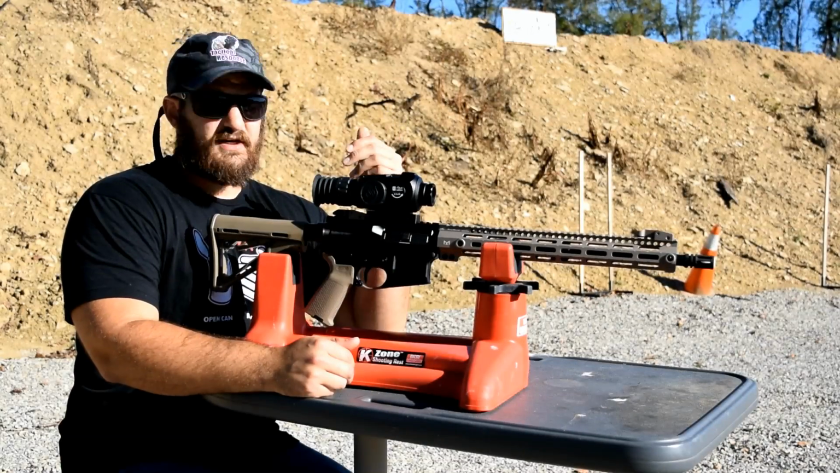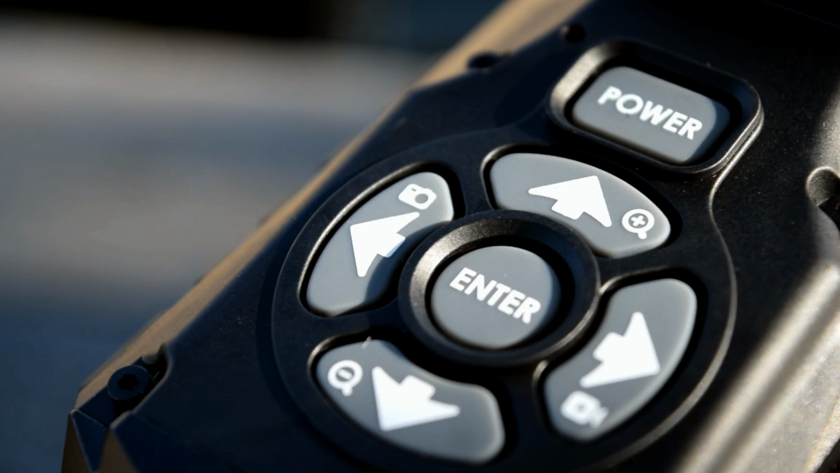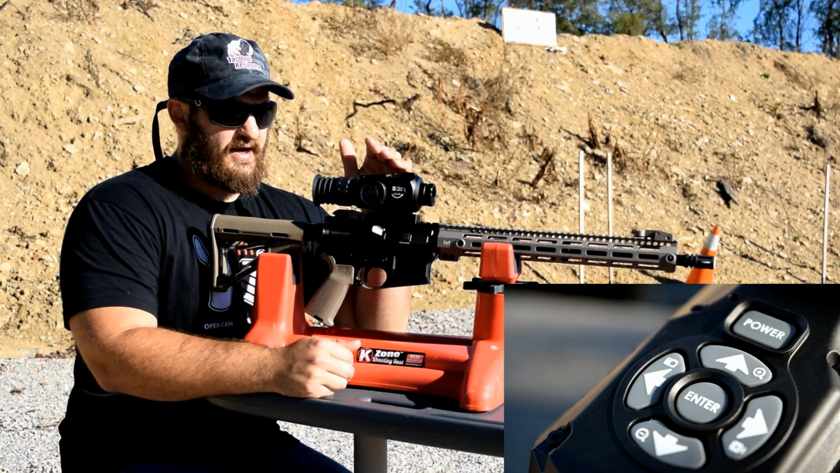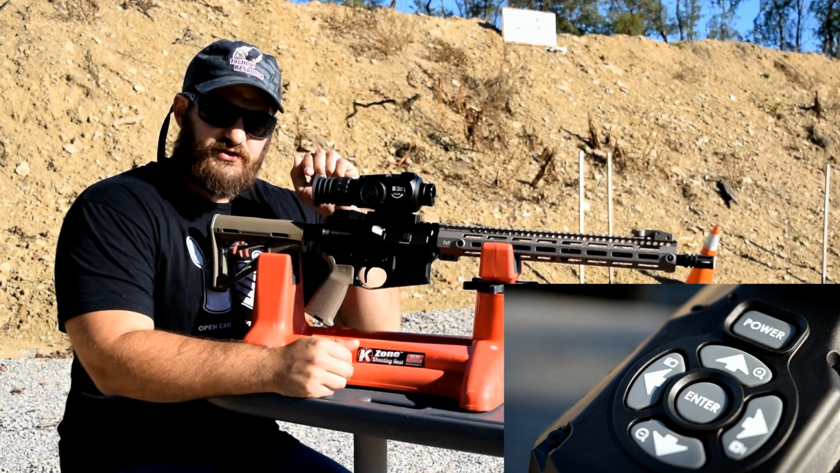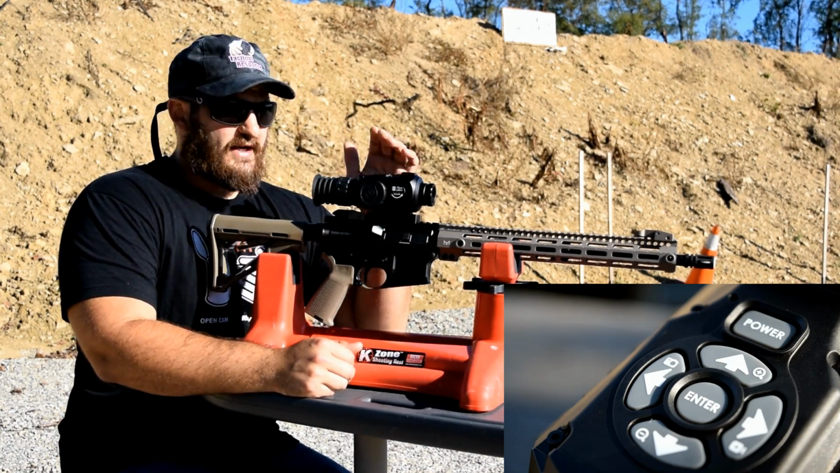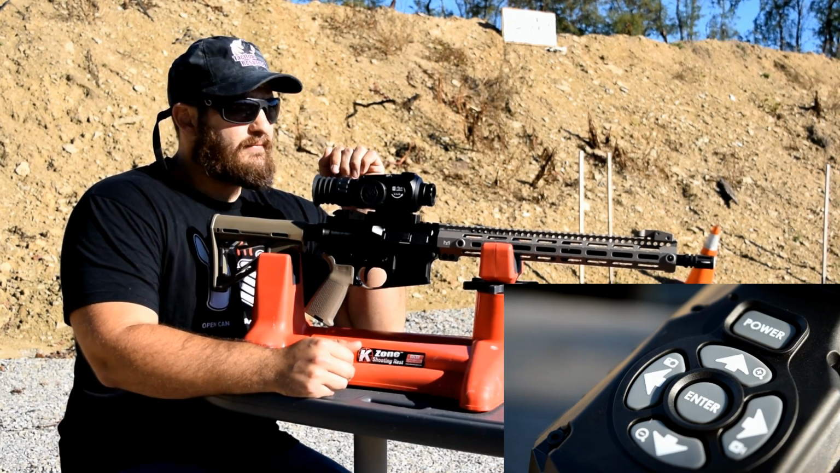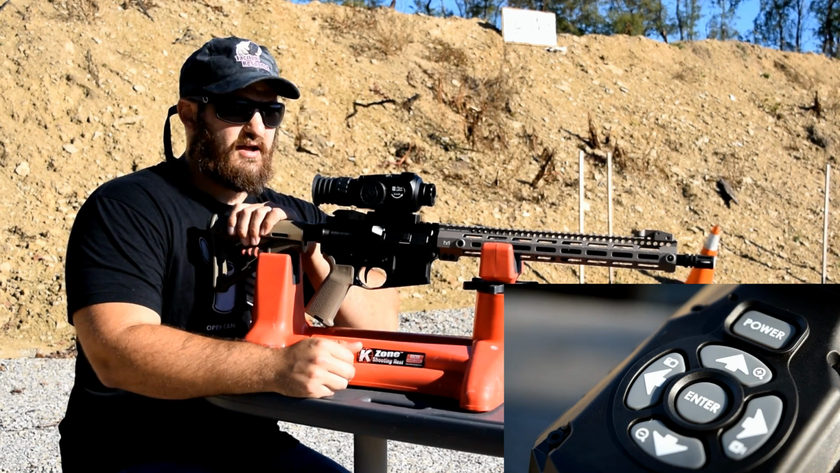Alright, as far as buttons and switches, controls, we have 6 buttons on top. Each of these have functionality inside of the user interface within the optic that is gained access to by pressing and holding the enter key. But they also have their individual uses as well. The right key starts and stops video recording. The left key will take a picture or a photo burst depending on if you have that functionality enabled or not.